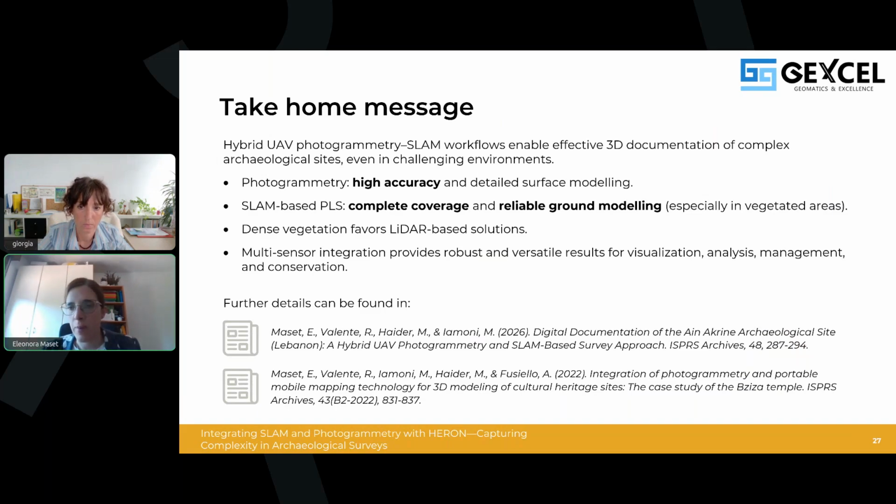And from a broader perspective, we can say that dense vegetation, of course, strongly favors the adoption of LiDAR-based solutions, from the aerial viewpoint or from a terrestrial viewpoint, as in the case of the SLAM system. For sure, the availability of GNSS positioning would simplify all the survey, the topographic control, and also the final georeferencing. This can be an important aspect to take into account. In the end, we need, for sure, a carefully planned multi-sensor approach.